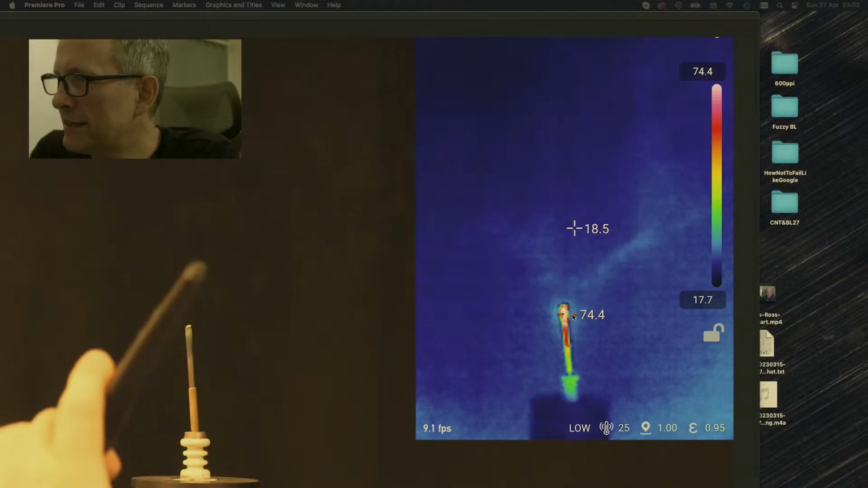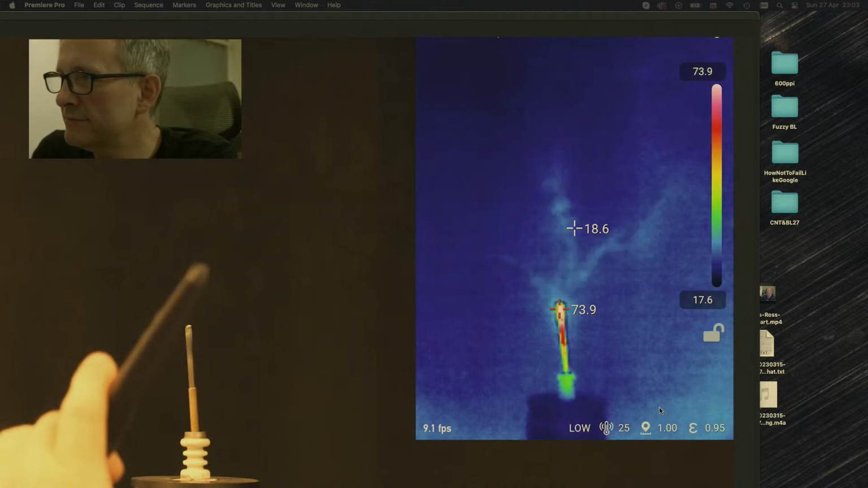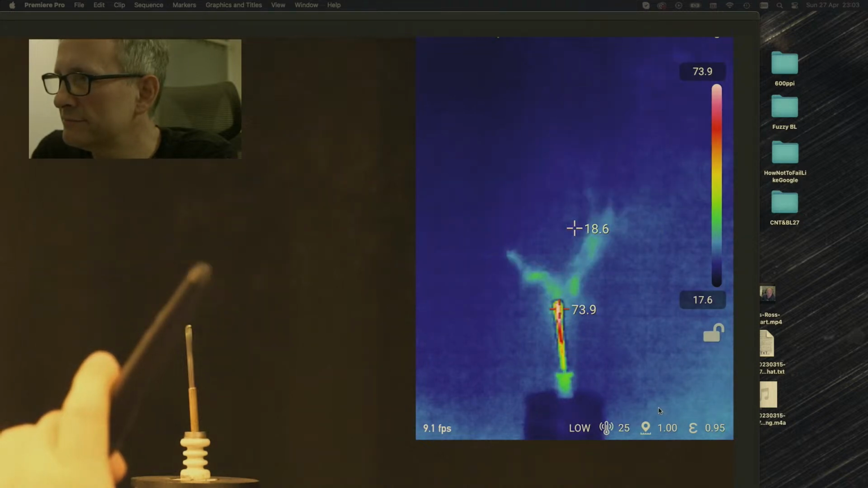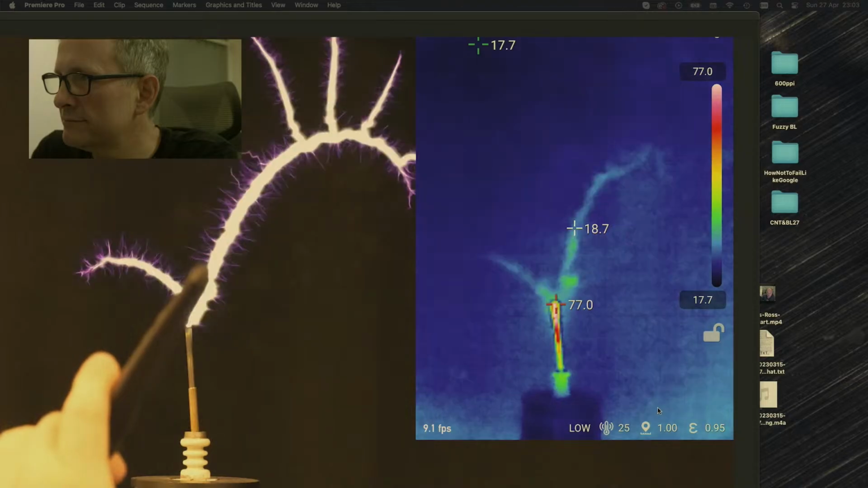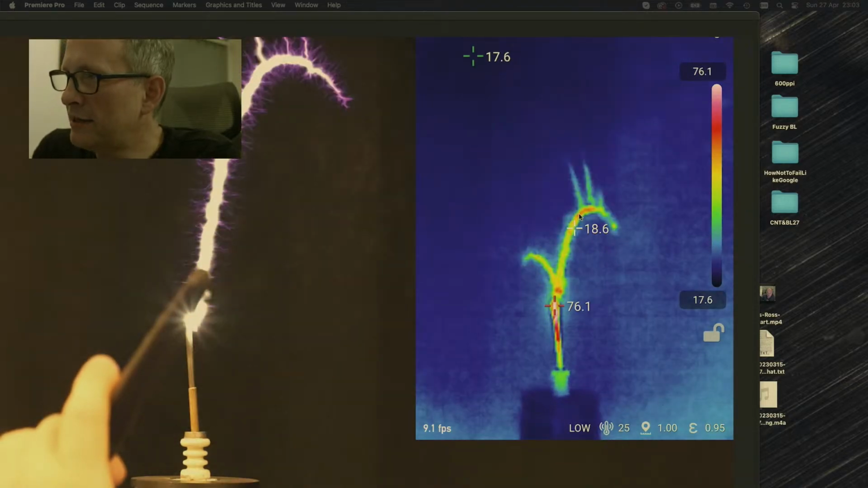Of course, we got it down the base. Again, we have a hot bit here and then it's branching. Again, a hot arch here.